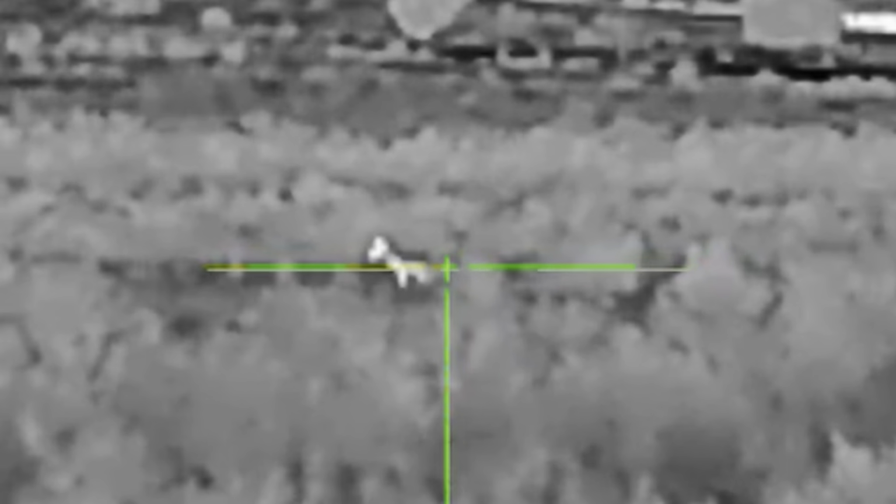Sometimes you have a stand like this next stand where a coyote will come in. He was probably 500 yards out, and no matter what I did, he wouldn't come into a call. He was just interested in chasing mice. So I watched him for a while, and then it was time to move on.